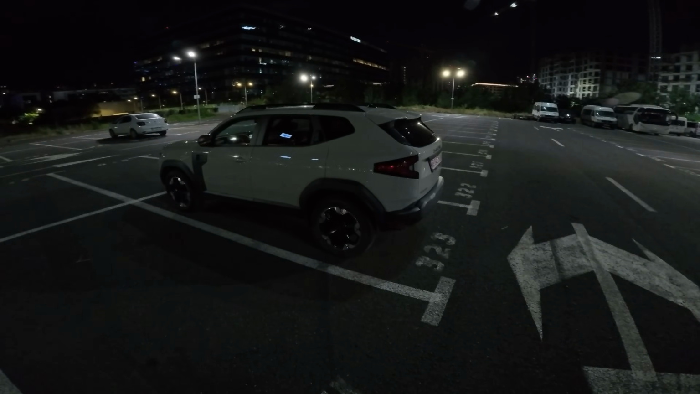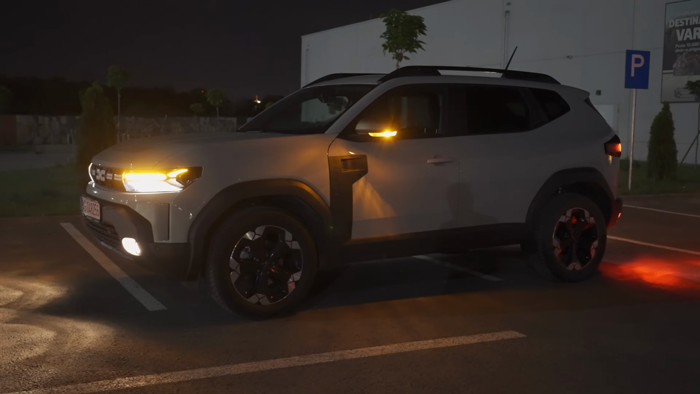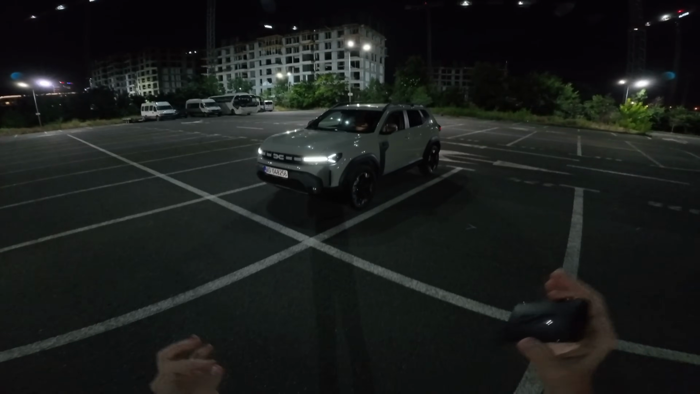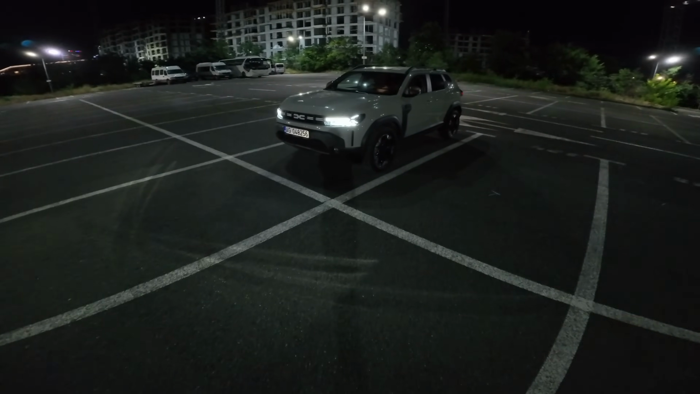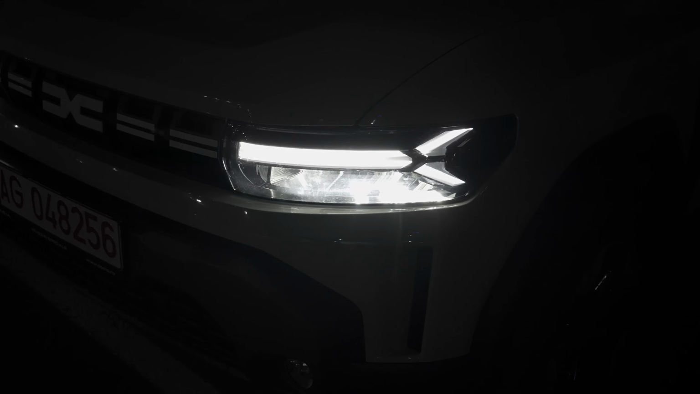Tonight we have the brand new Dacia Duster 2024 version 404, and in this video we will do the test drive in the nighttime. Look how beautiful the car looks also in the nighttime. It's for the first time, it's the first night with this car, and to be honest, it looks lovely. Also the lighting system fits so nice on the car.